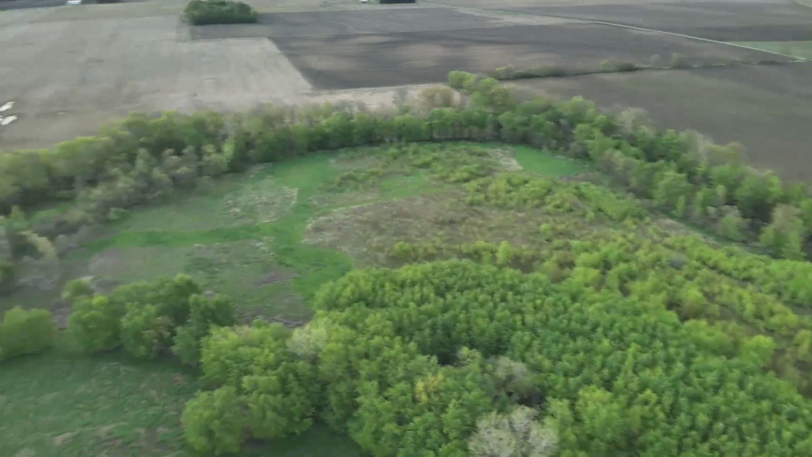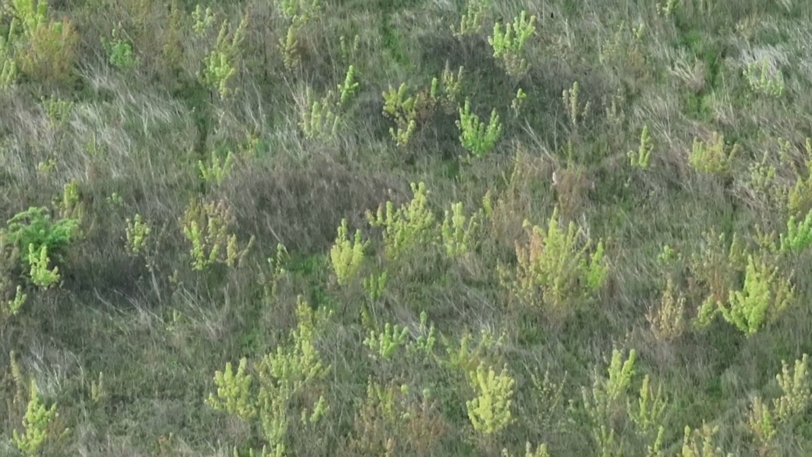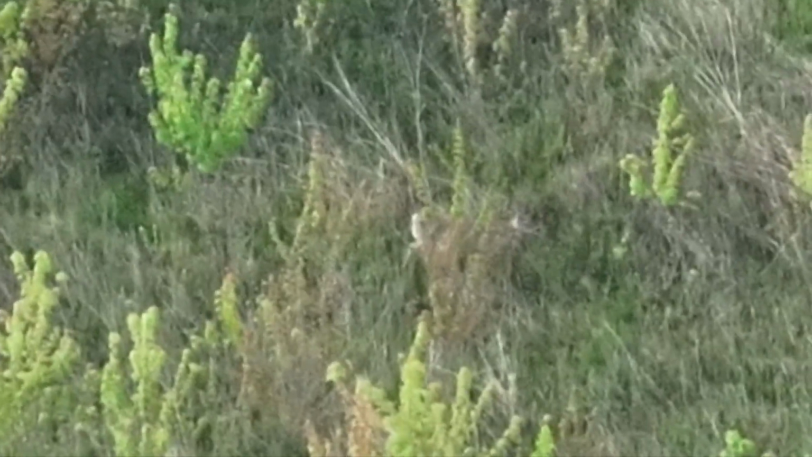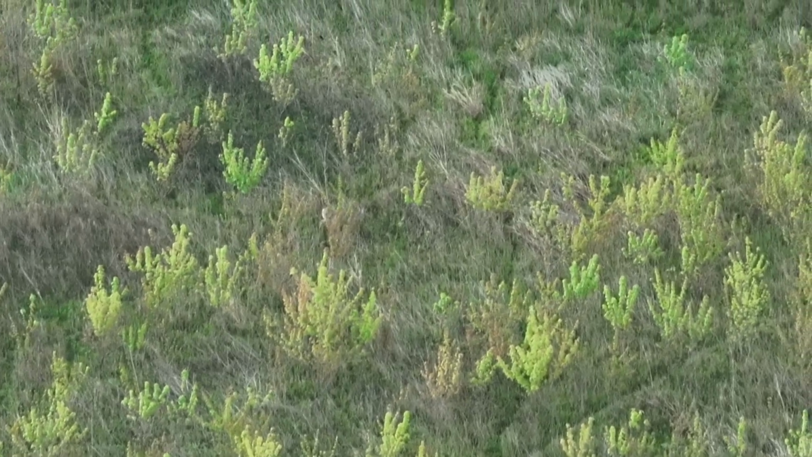I go into the last parcel or section of parcel that I typically fly, and just like on a previous mission, maybe 5 or 6 missions ago, the field lit up with white thermal signatures. So here we have a lot of deer.